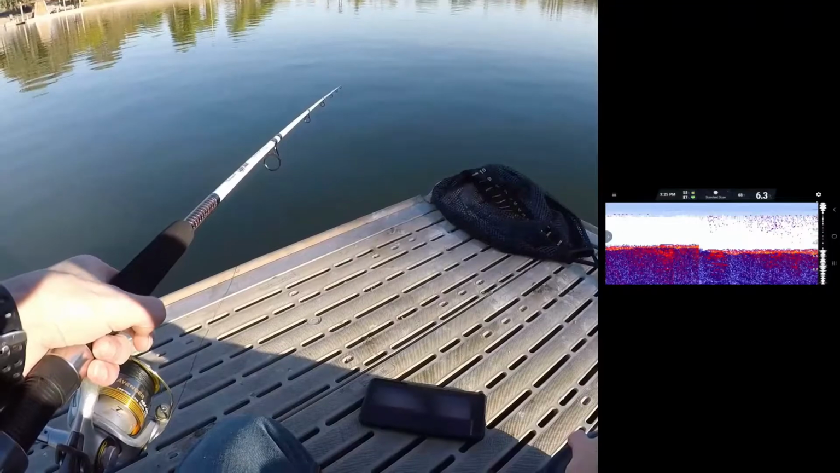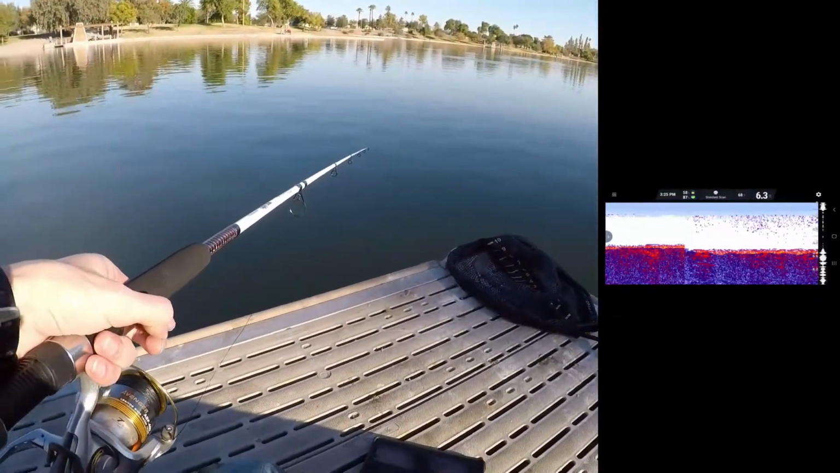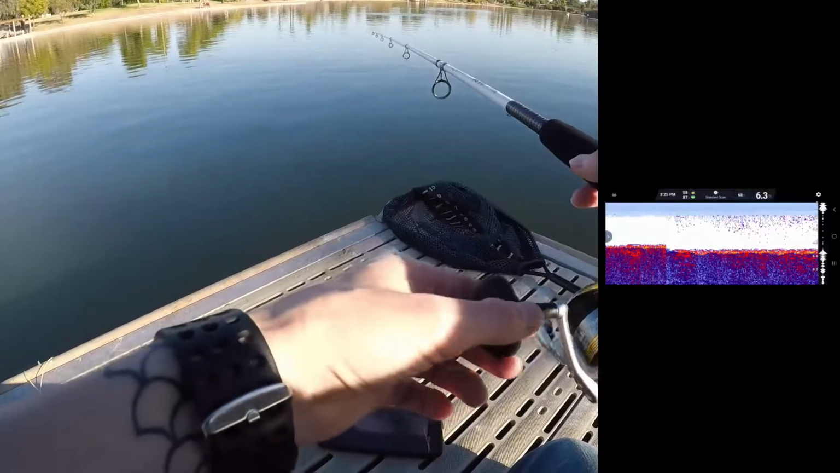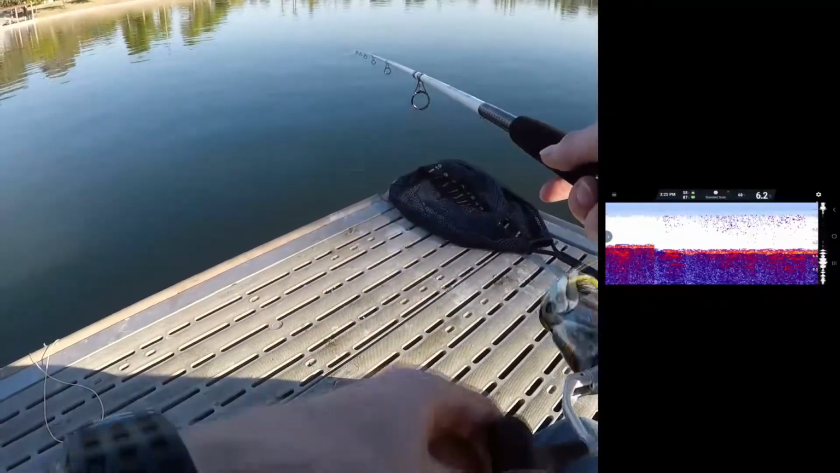Now, what we're seeing on the screen, all that disturbance and everything, compared to where I cast, that's right where the bubbler is. So all of what we're seeing is the bubble displacements from that aerator, which is really cool, that the bubbles are large enough to be detected by the unit.